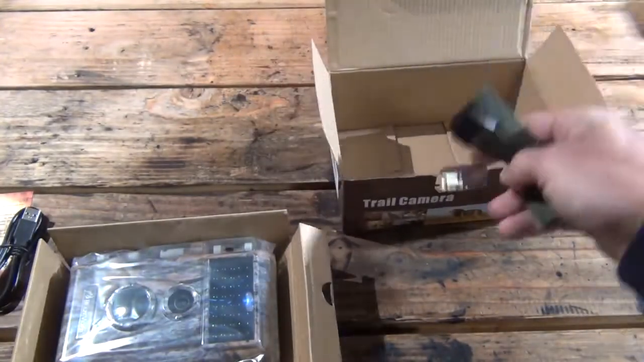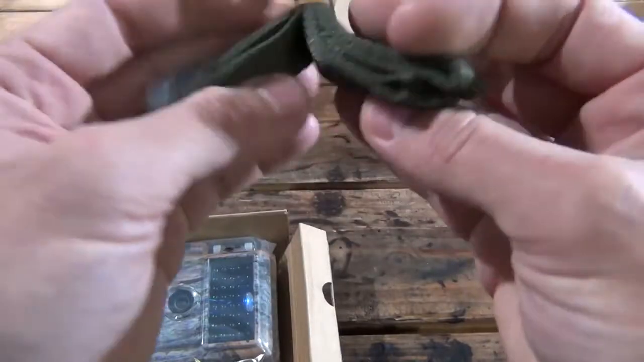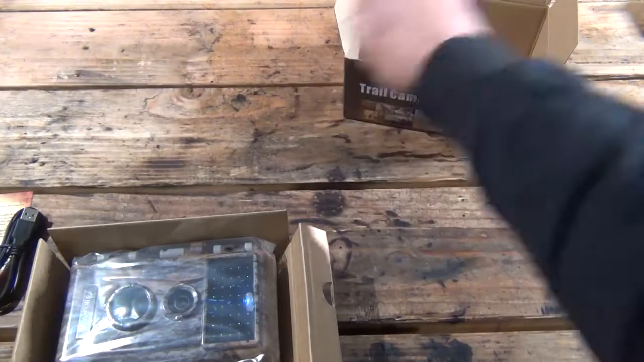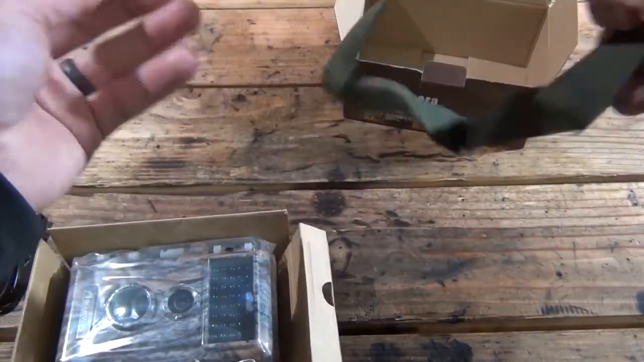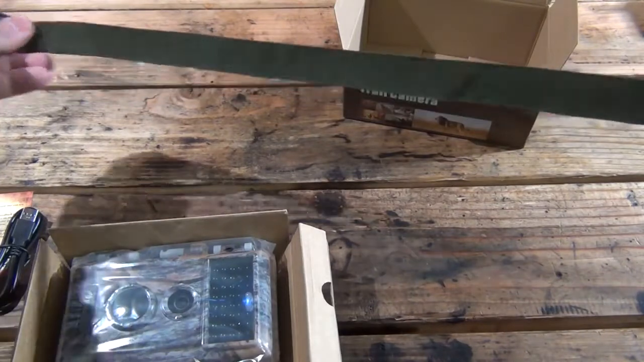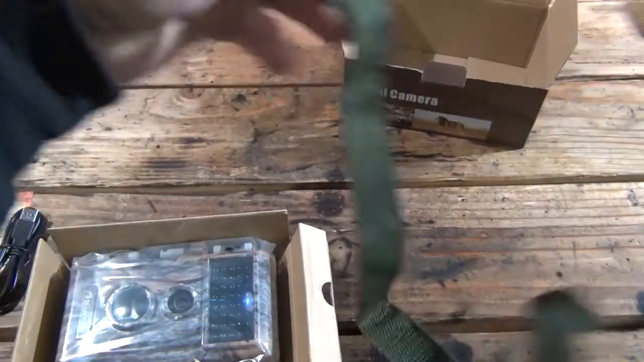The next thing I see here in the box is a strap so that we can make that connection, put this on the tree or whatever to hang this camera. So it's a nice strap. I'm guessing that it's about 36 inches long. So it's a nice strap. Feels like a polyester type strap.